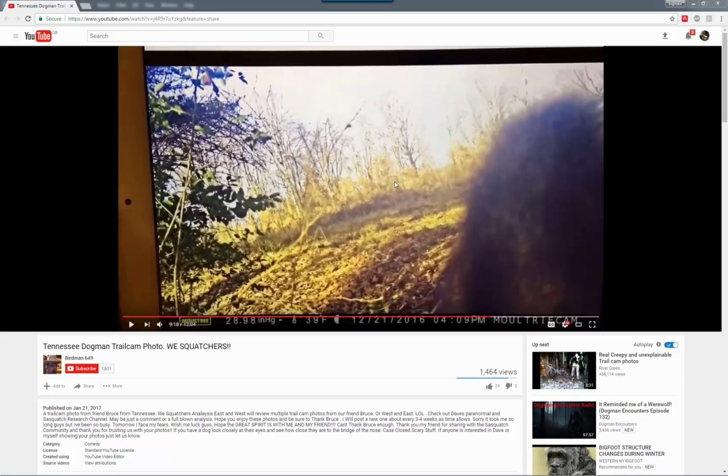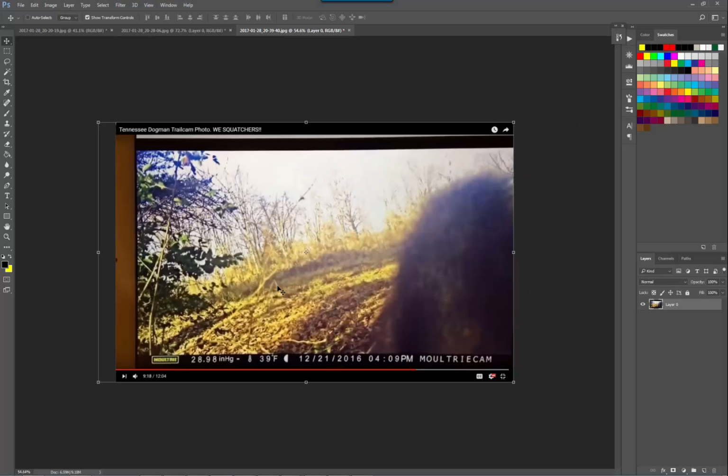Hey guys, gonna go straight ahead and look at this very interesting and intriguing image. Tennessee Dogman trailcam photo. Very interesting. I saw it on a Facebook group and took a look, and yeah, it doesn't look like a bear to me. So I'm just gonna go ahead and bring it into Photoshop. I've already done a few screenshots, so I'm gonna close this. So let's have a look.